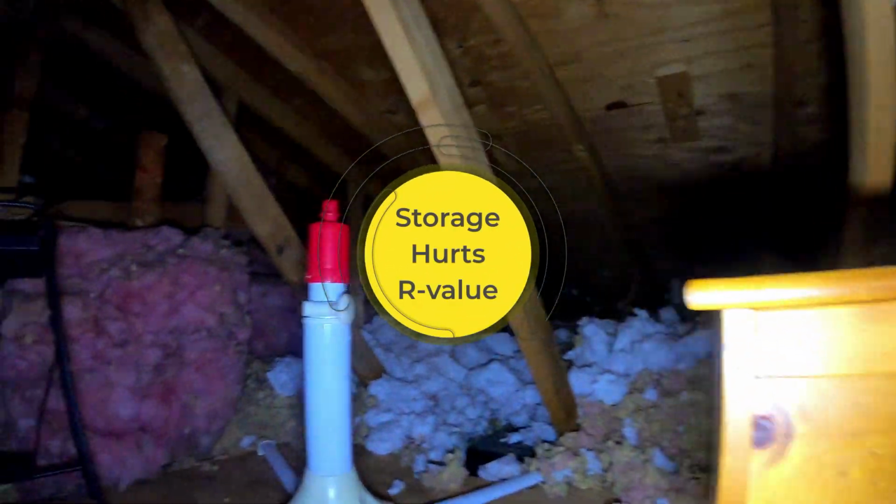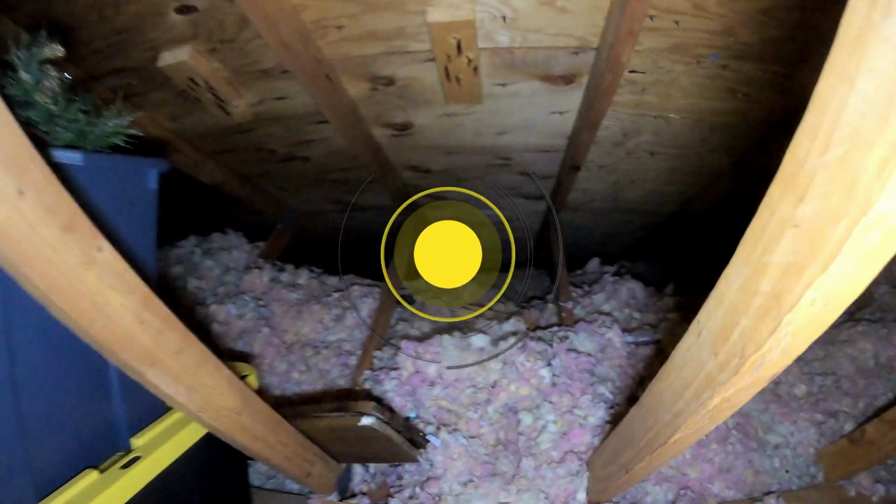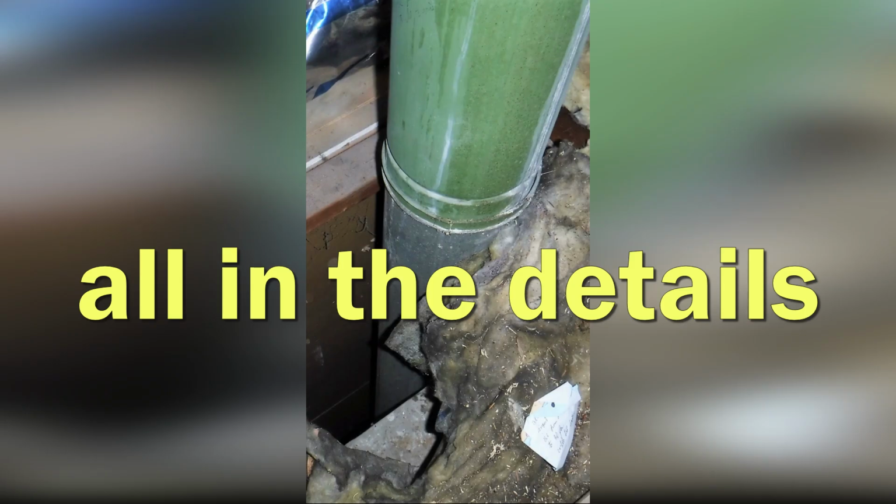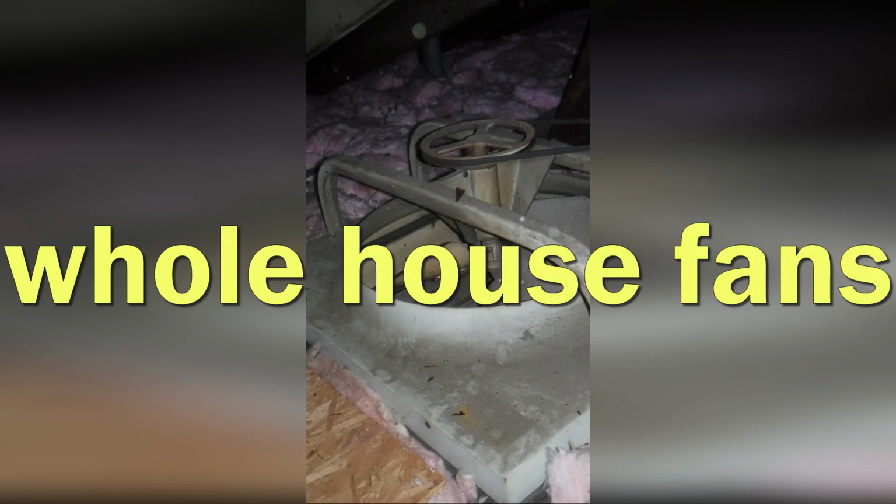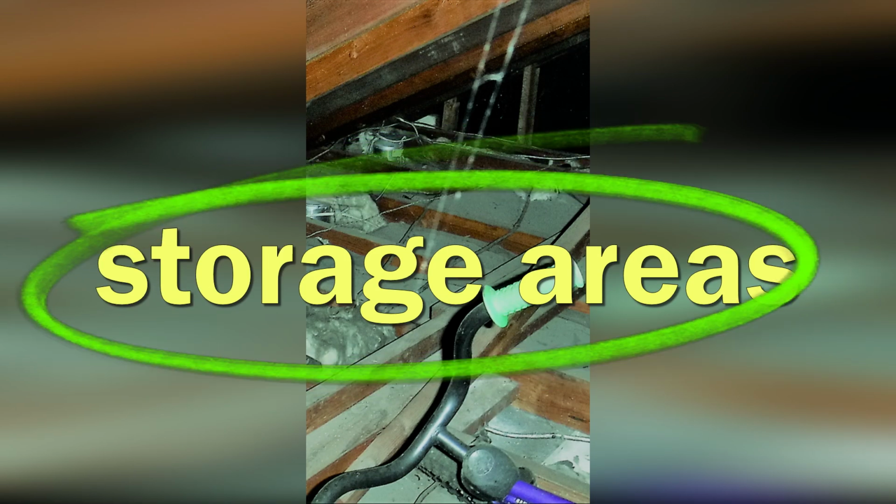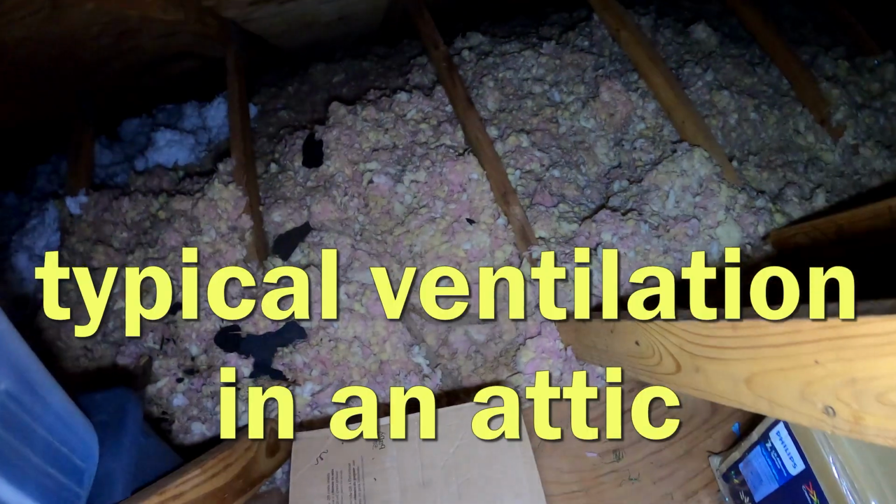place. Storage areas that have little or no insulation are also weak points and can lead to big problems, such as the one that you're experiencing with inside temperatures getting above 80 degrees on those hot days. I did an exercise on a 1,000 square foot attic where it was missing a total of 18 square feet of insulation, and it took the R value from 17 down to 13 for the entire attic. So if you have two of these common offenders, which you do, you could see why you're going to have a problem.